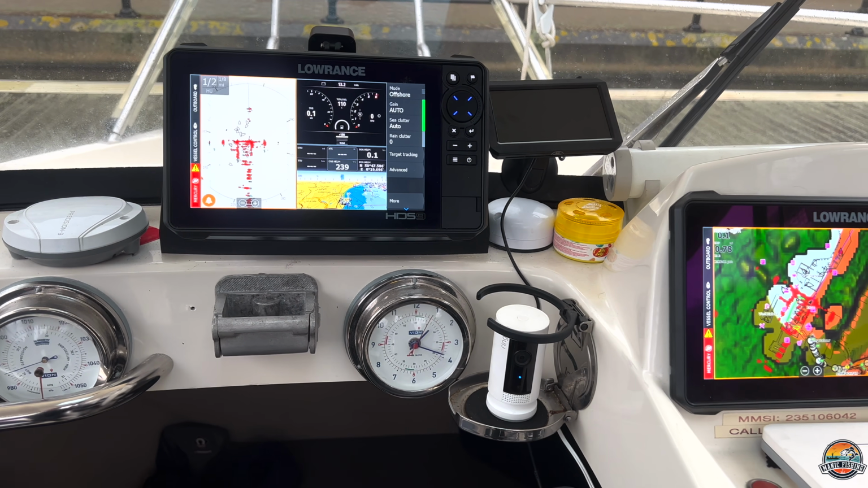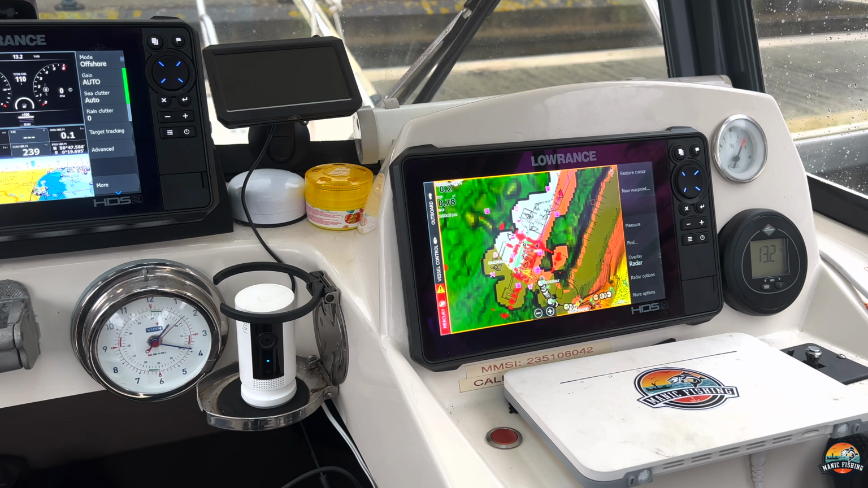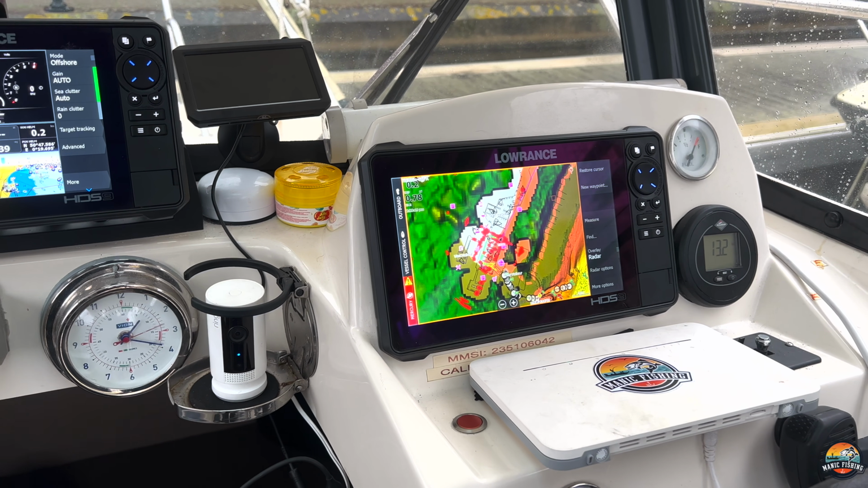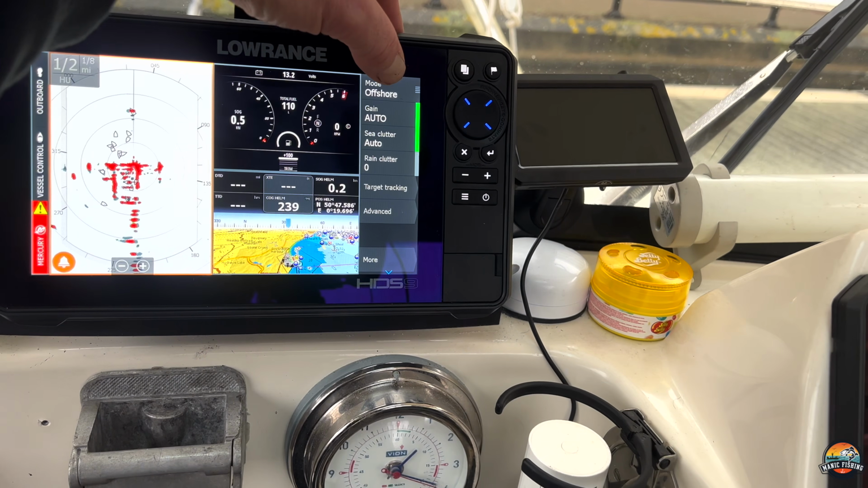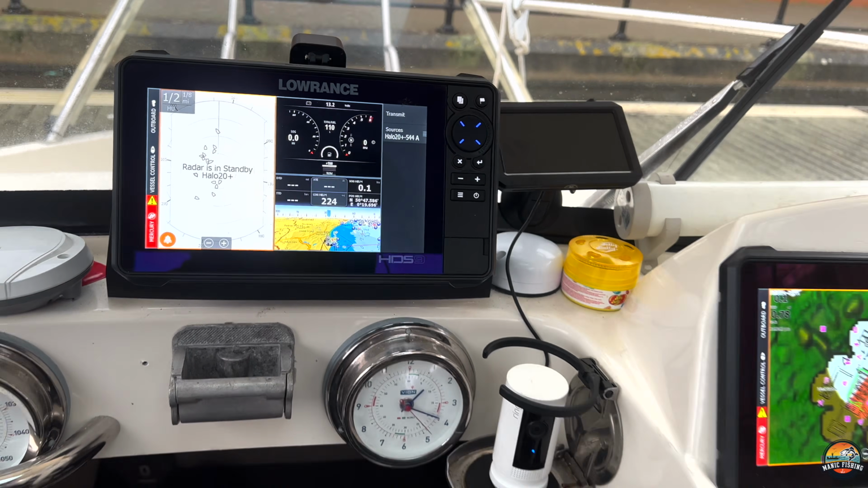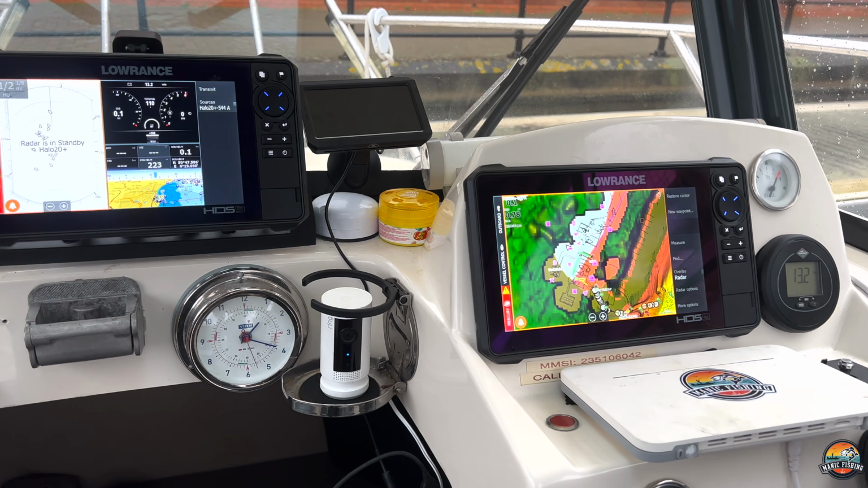One I find is good for certain things, and the other is good for different things, like picking up wrecks. I find C-MAP Reveal better for looking at reef areas and other fishing areas. I find the Navionics is quite good, but let's just turn that radar off. I'm in it to win it, so I use both maps to my advantage.